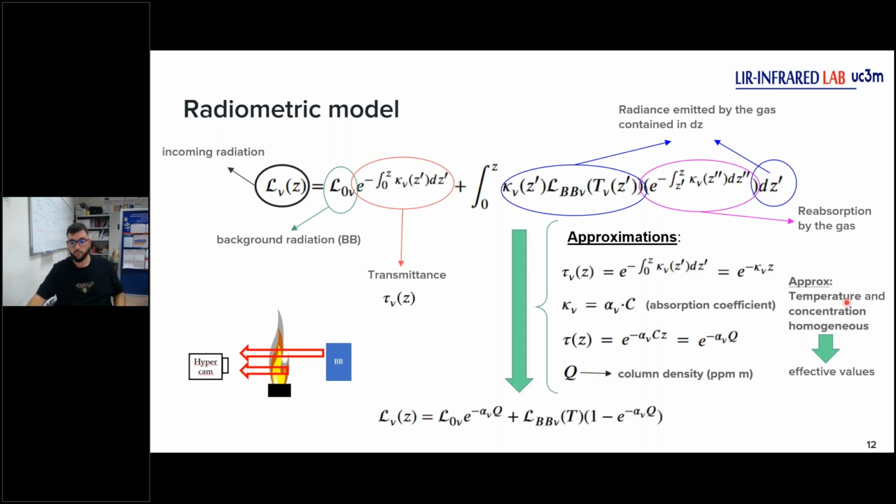We did different approximations, but the point is we consider the medium homogeneous in temperature and concentration. This is unrealistic, so we work with effective values for concentration and temperature. This is a summary of the approximation, but I won't go through them one by one. So we finally get this equation. This equation depends on the temperature and the concentration. That is our goal: to retrieve these parameters.